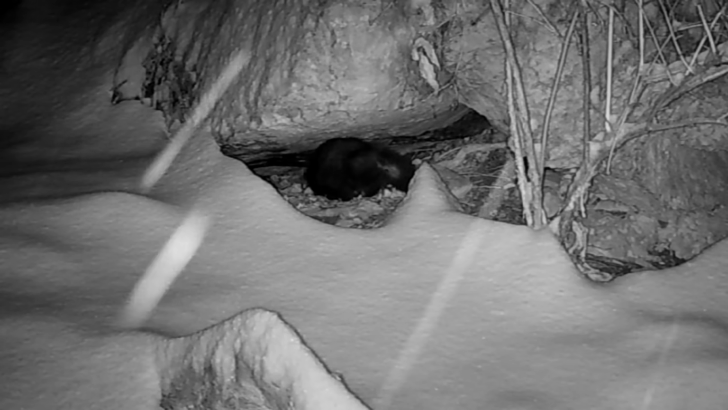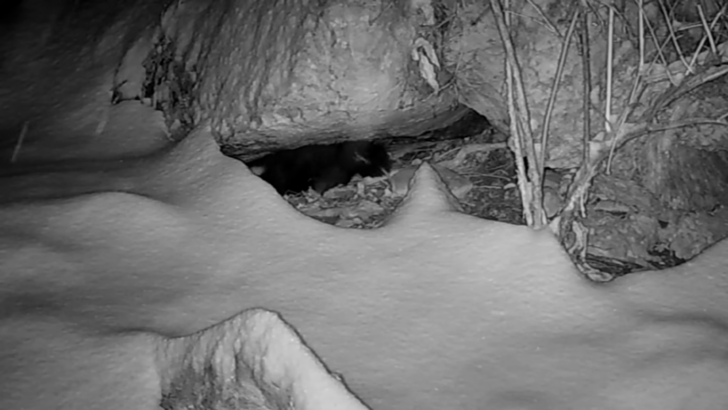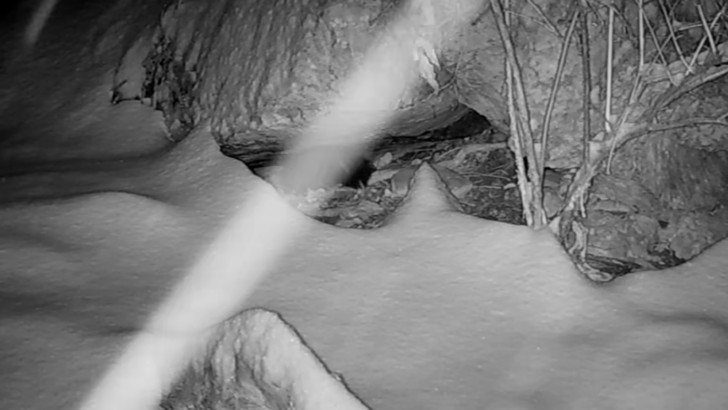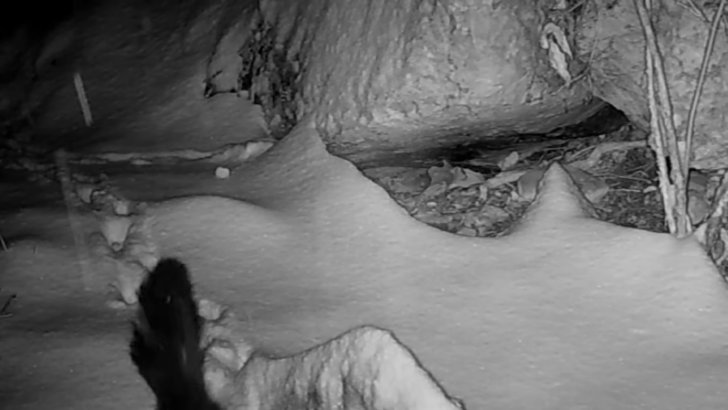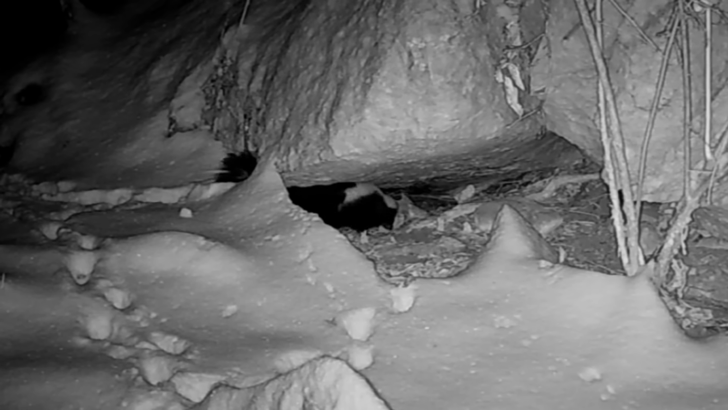But the skunks, they try their best to move around out in this stuff, but it is hard on these little animals. And they're tougher than you think they are. But they get cold too. They don't stay out long.